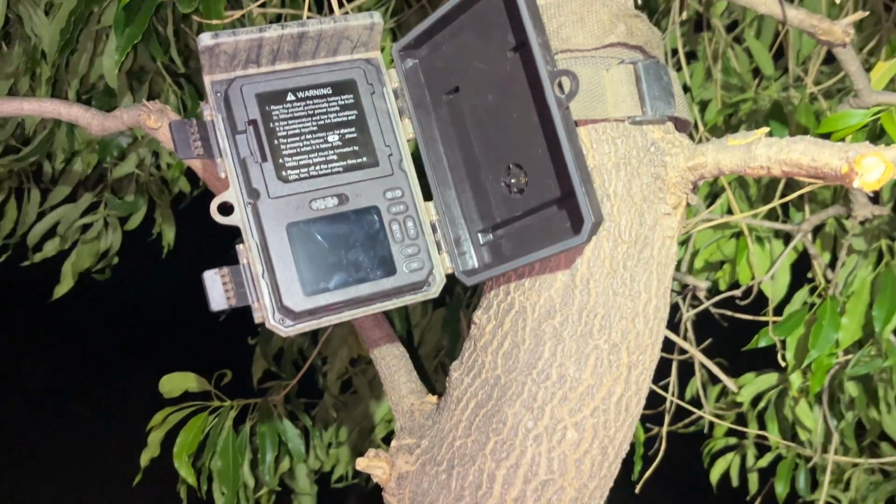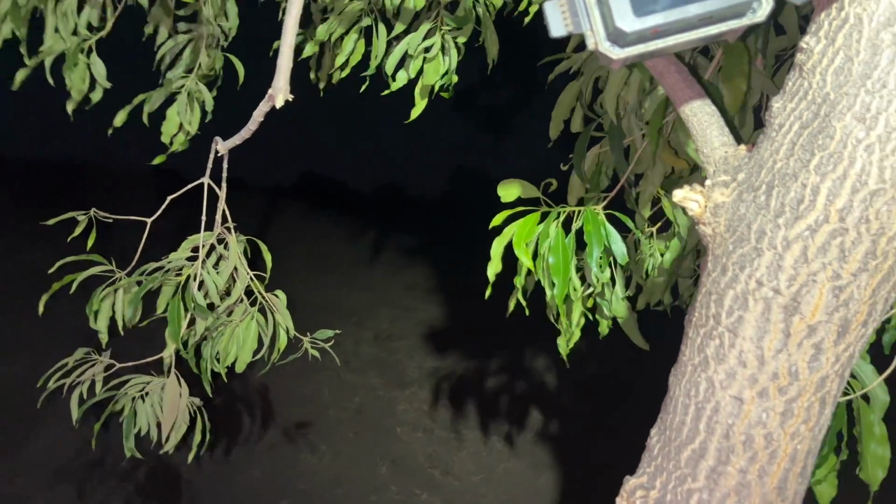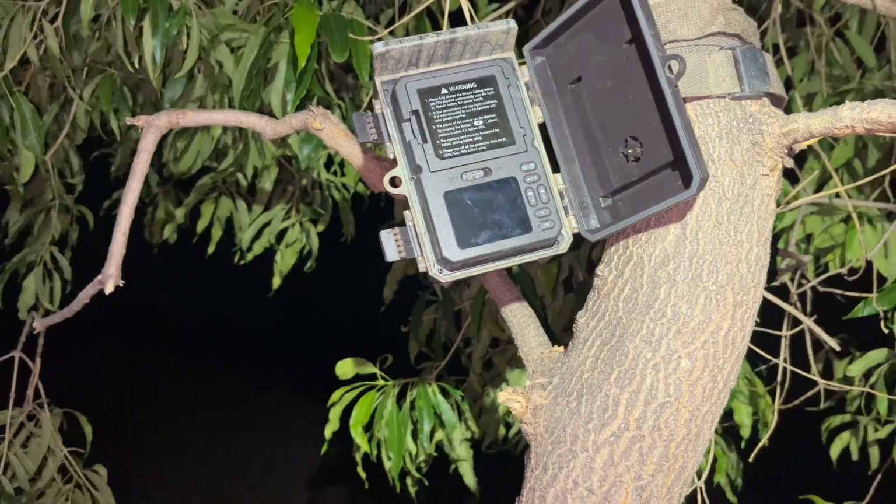I've got this trail camera set up here a couple of days ago just to see what's been coming past this dam over here. There was a dead roe here, so I set it up here and something's taken the roe. I had the time clock set in case there were crows there, so I didn't have pictures and videos of it all day.